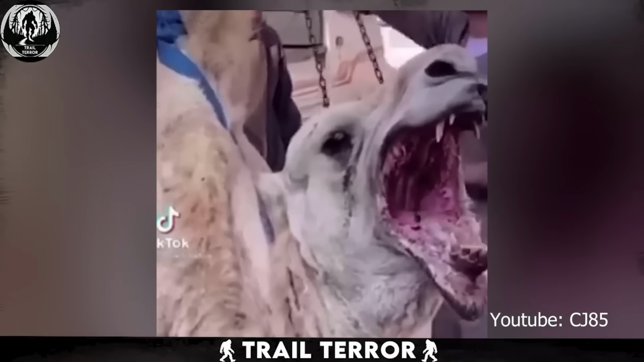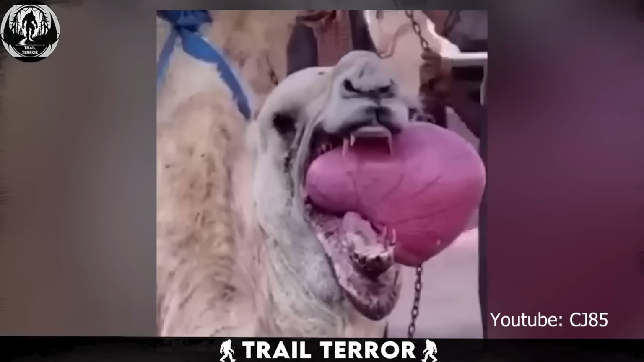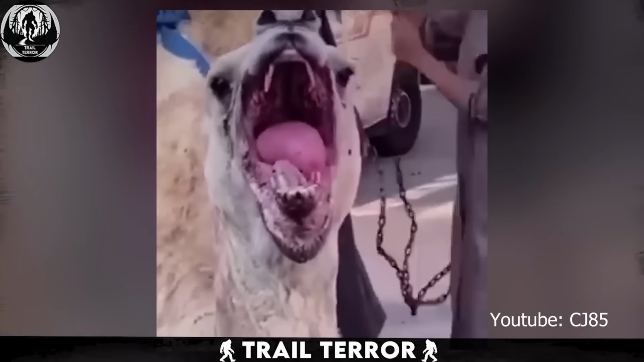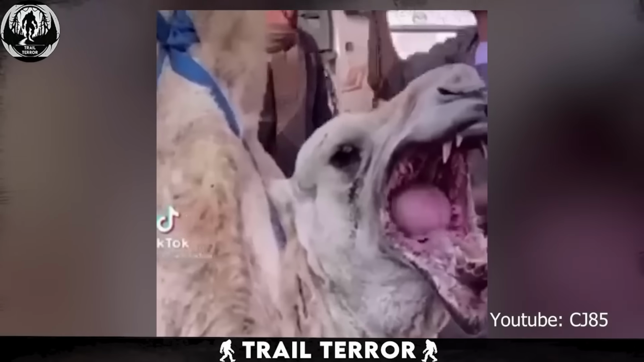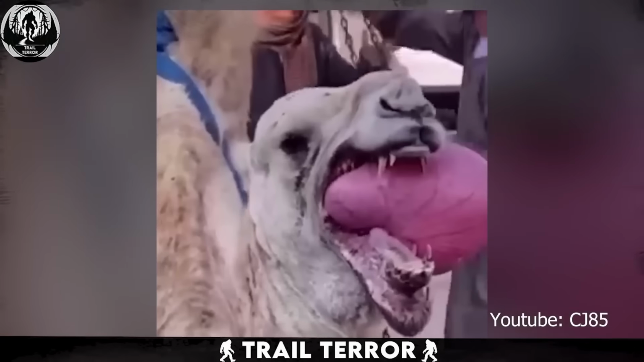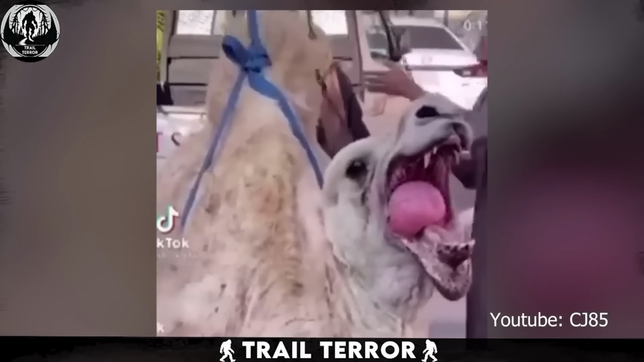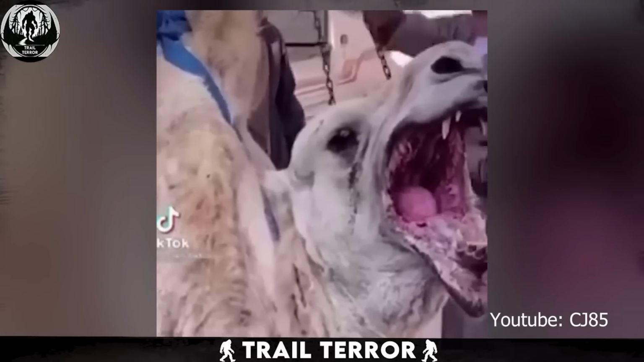Numerous speculations have emerged online regarding this phenomenon. Some suggest it's the camel's heart, theorizing that it's being extricated to regulate body temperature in the sweltering heat. However, the truth behind this spectacle is far less dramatic. What we're witnessing is actually the camel's soft palate, a structure found in the roof of the mouth, commonly used by male camels to court females.